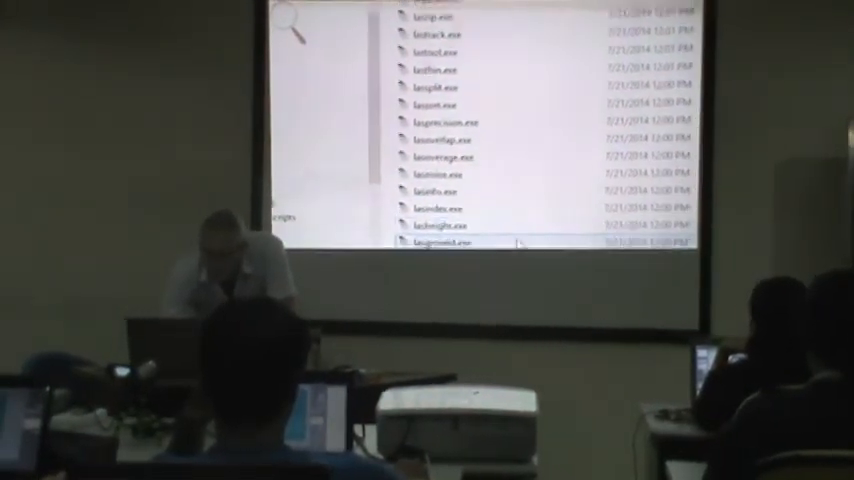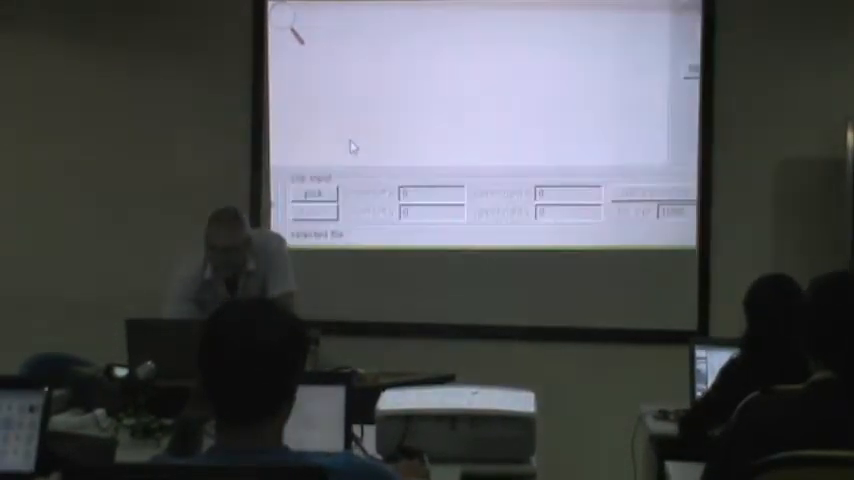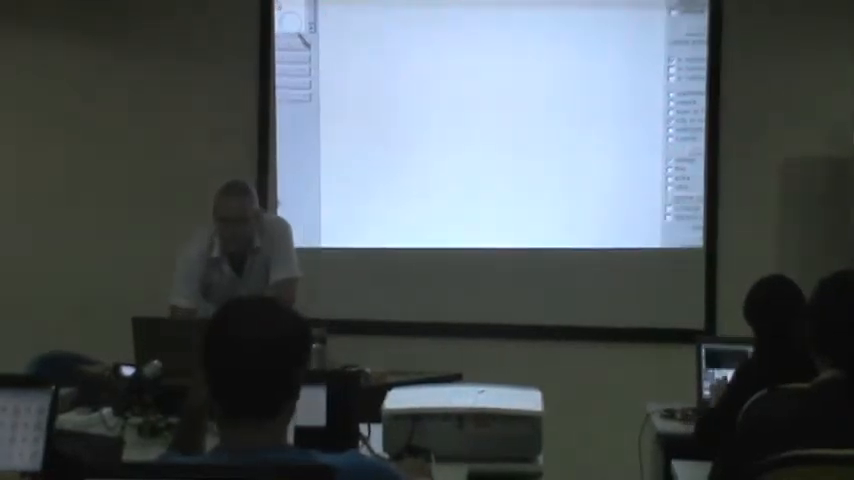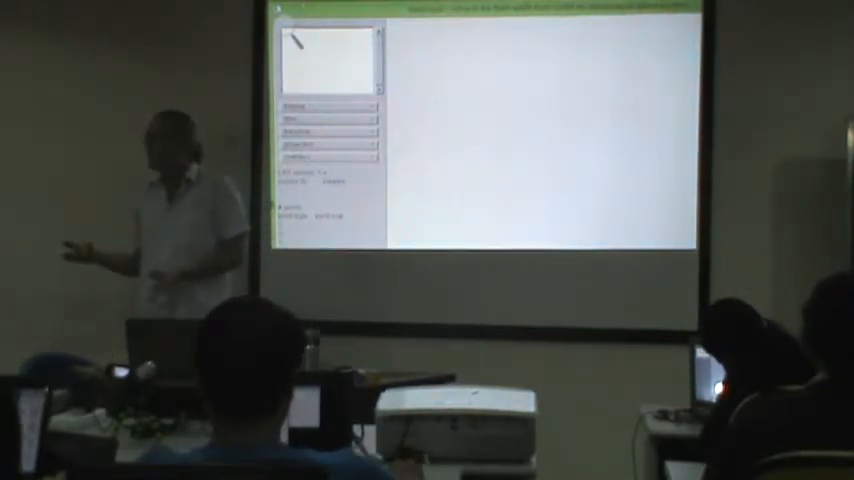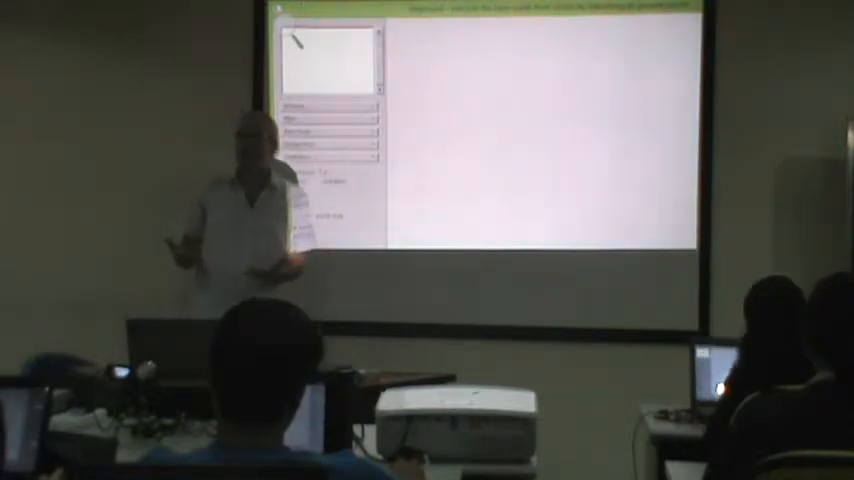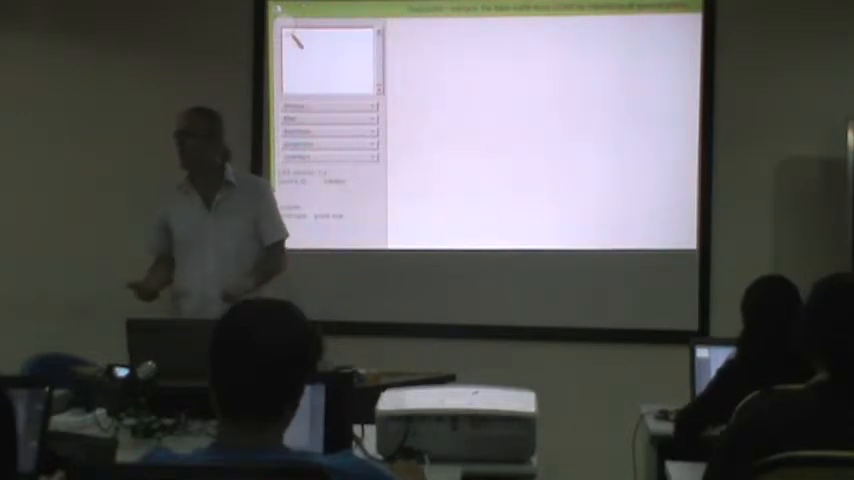LASground. I went into the bin directory and I looked for LASground, and here it is. I exited the other tool. It's good to exit tools sometimes, otherwise you have 20 windows open and then you don't know which window is which anymore.